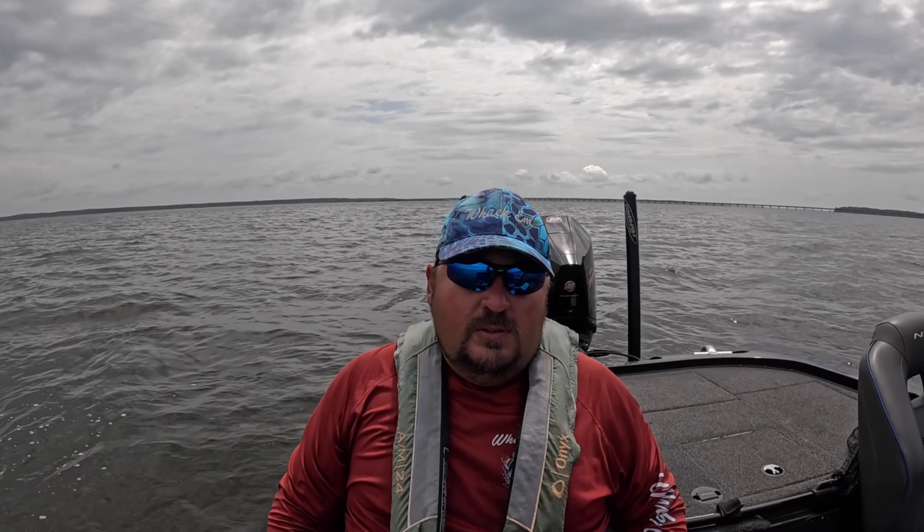Alright, so to line up on a brush pile or a school of fish, first thing you gotta do is find the brush pile or school of fish. So let's jump on the electronics, look at the mapping. I'll let you see the down scan, side scan, see what a brush pile looks like. Then I'll turn around and show you exactly how I line up on it and how to utilize range rings. Let's get into it.